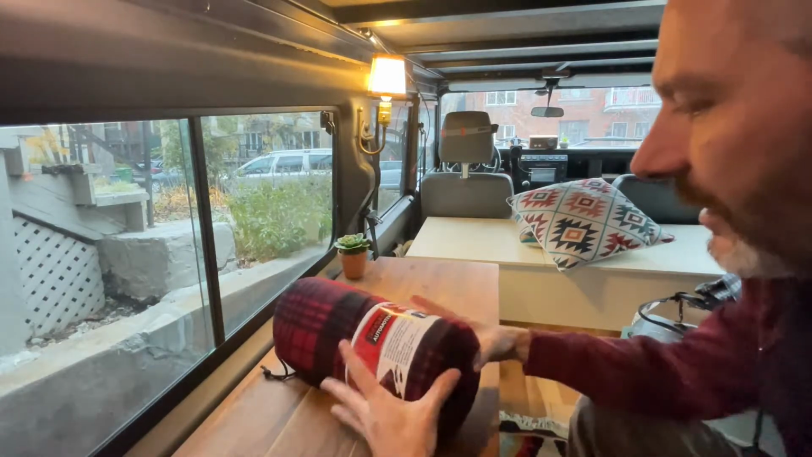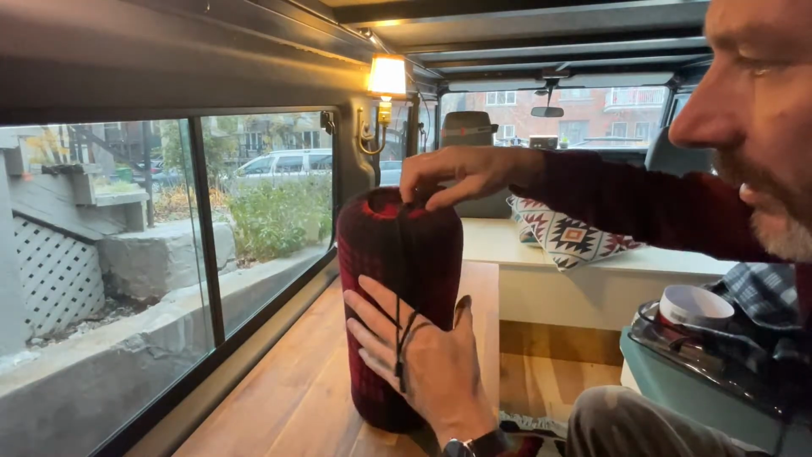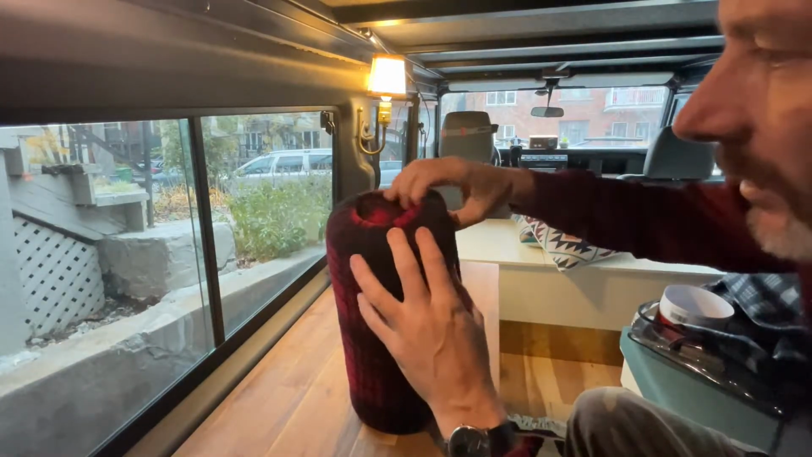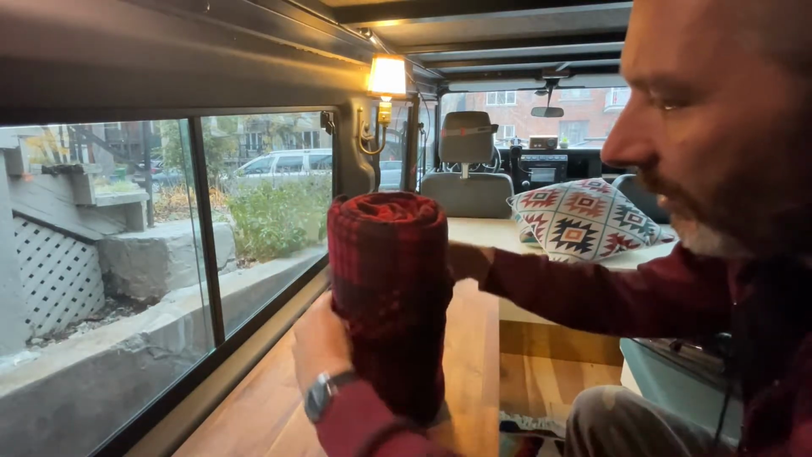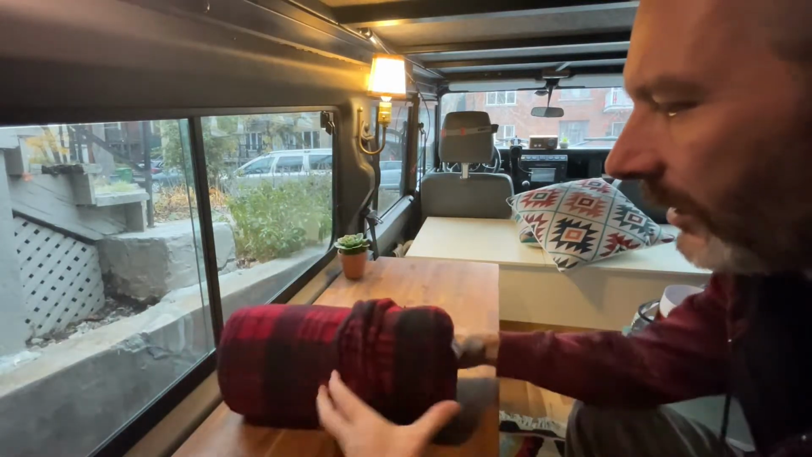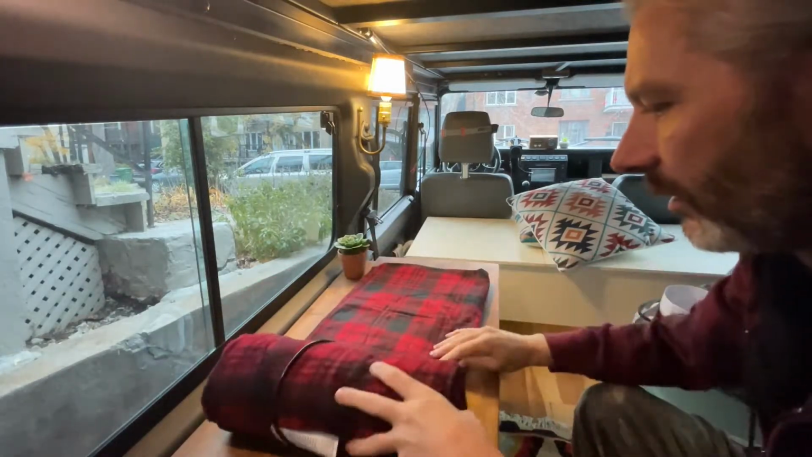So it comes in a bag instead of the plastic case. So that bag, okay, the feel is much better already. It looks very much comfier.